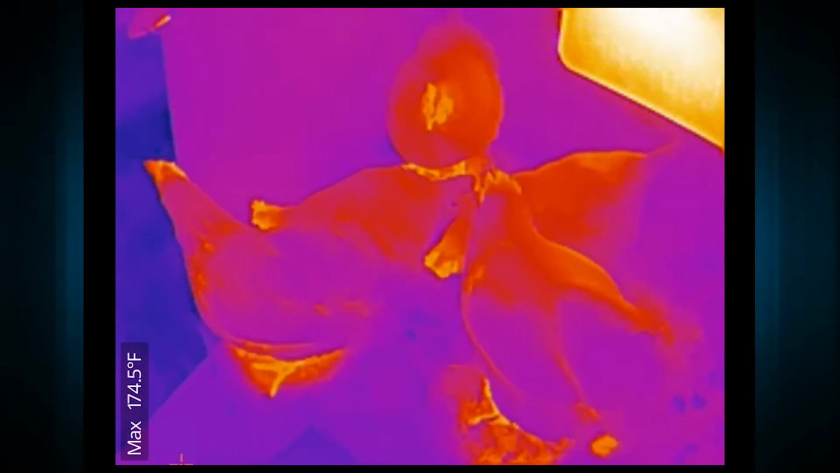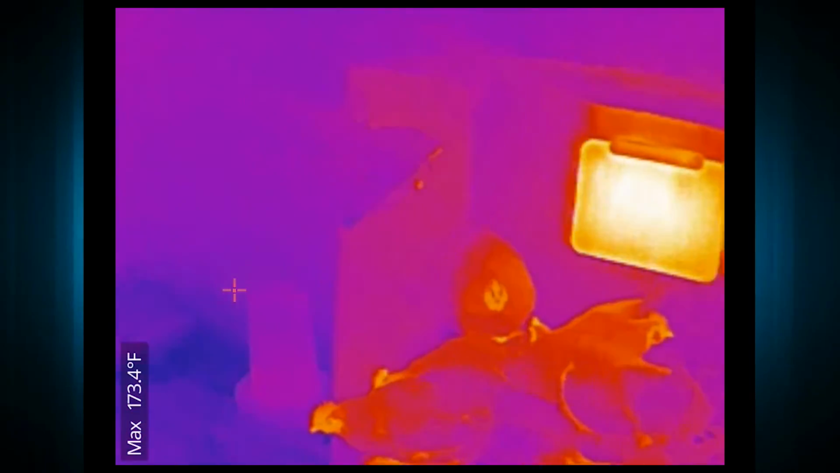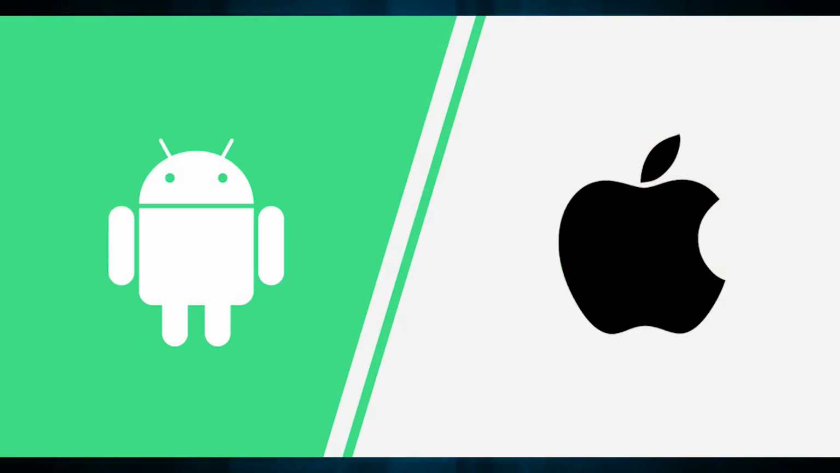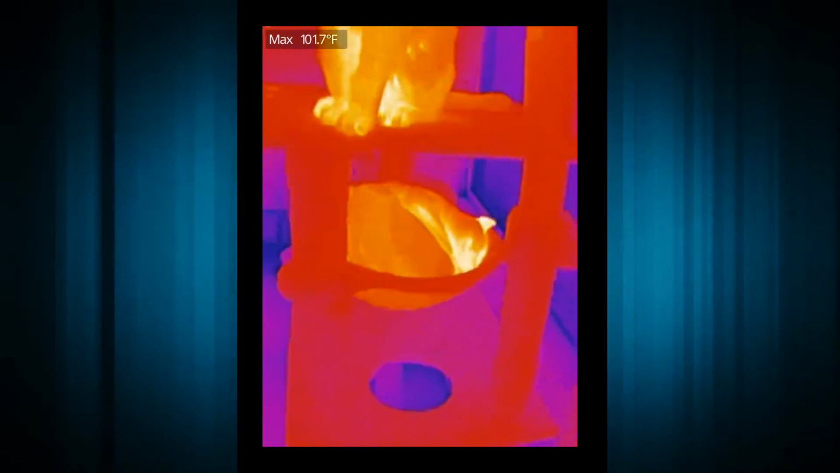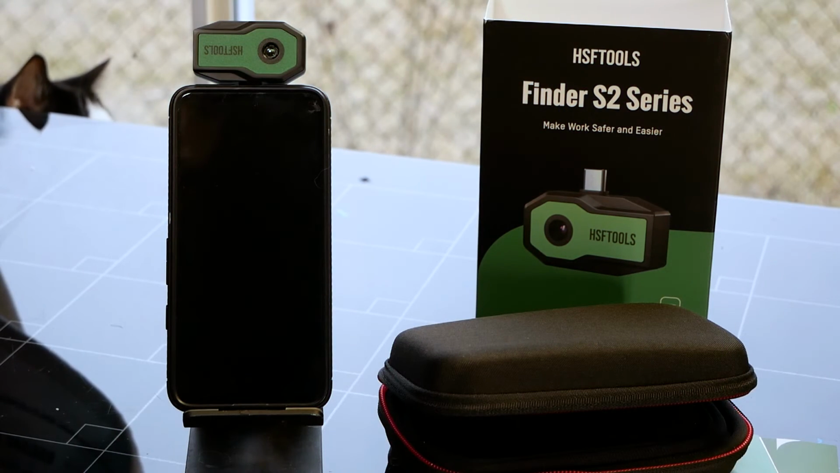And since the camera captures heat signatures and doesn't need light to record, you can use this at night. It kind of works as night vision. I've really enjoyed testing this. It's a great little camera. My only note is that it's not compatible with iPhone, but that doesn't affect me. I have no complaints. So if you want to look for hot and cold spots in your house, or even in your chicken coop, this thermal camera from HSFTools might just be for you.